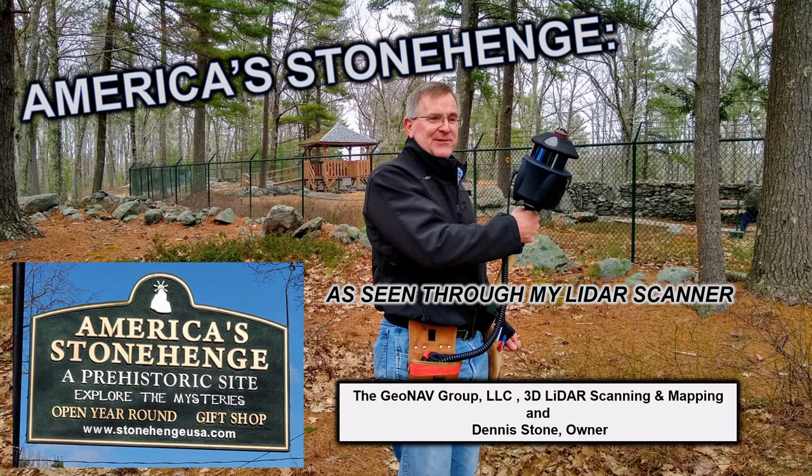Welcome to America's Stonehenge, as seen through the laser beams of my LiDAR scanner. My name is Thomas Elmore, founder of the GeoNAV group. We specialize in 3D LiDAR scanning and mapping of unique landscapes and features. I'd like to thank Dennis Doan, owner of America's Stonehenge, who helped describe some of what you are about to see.